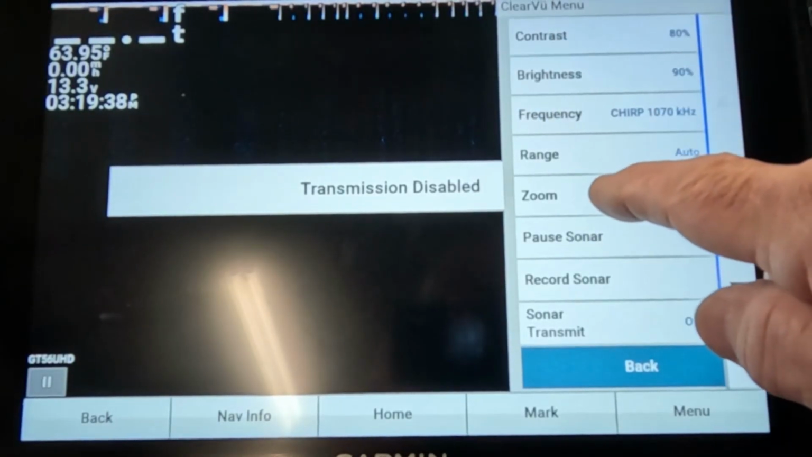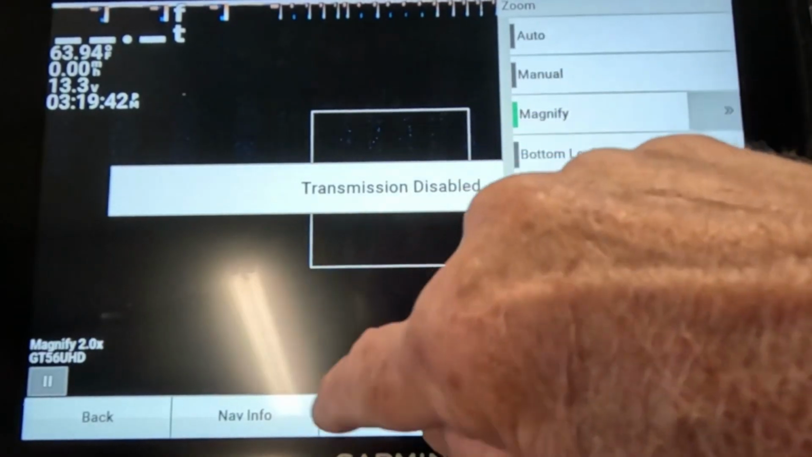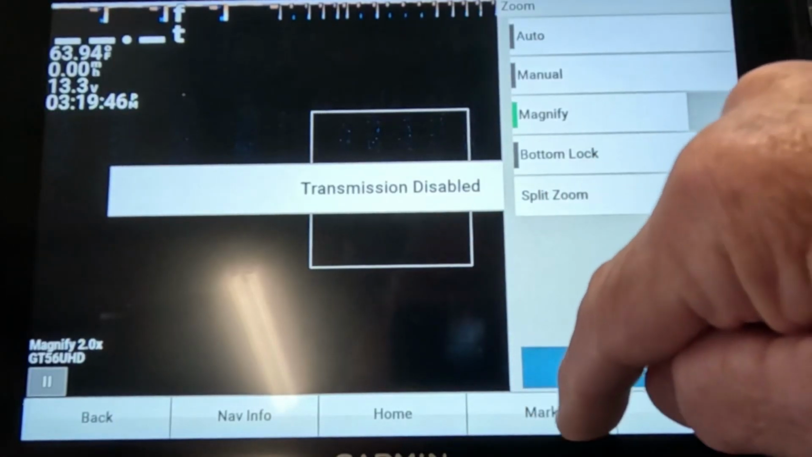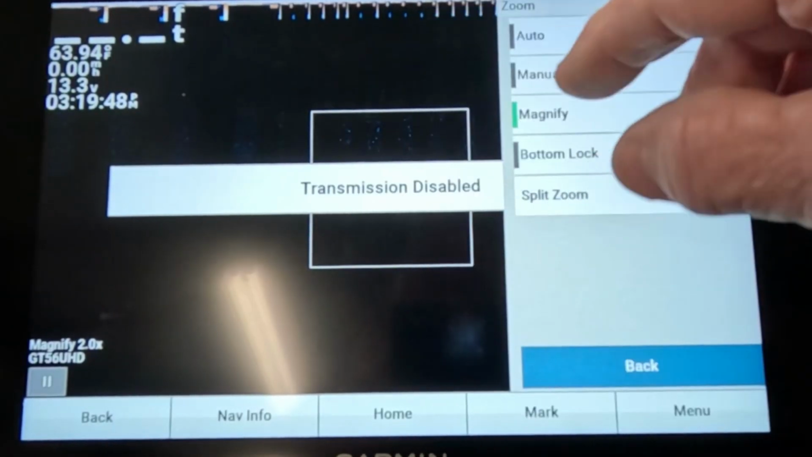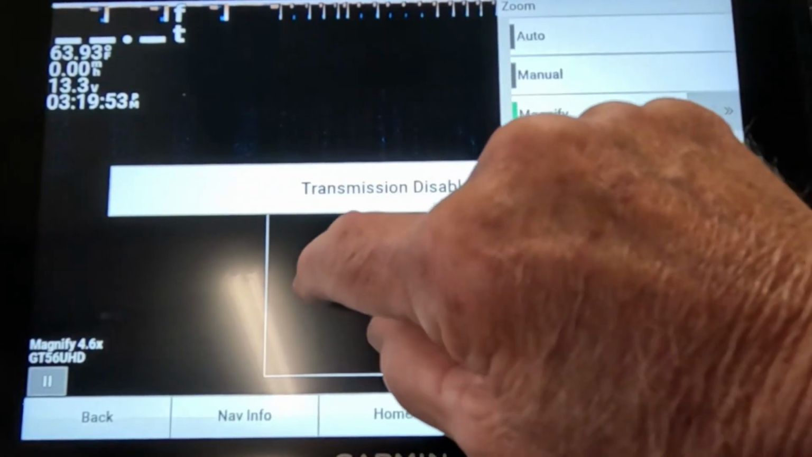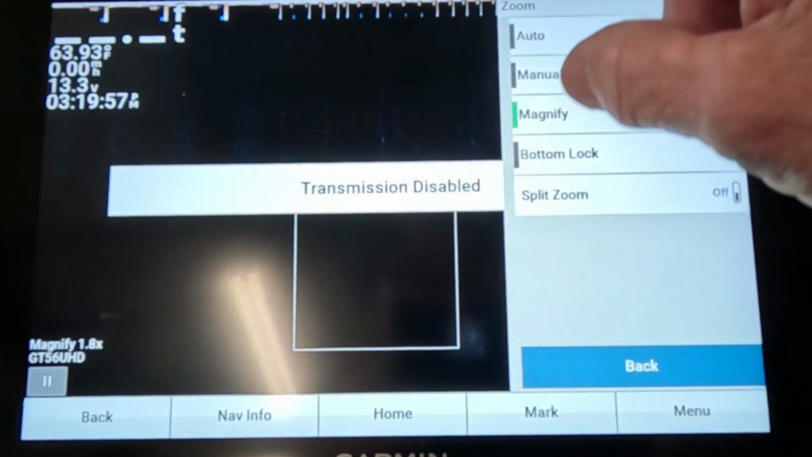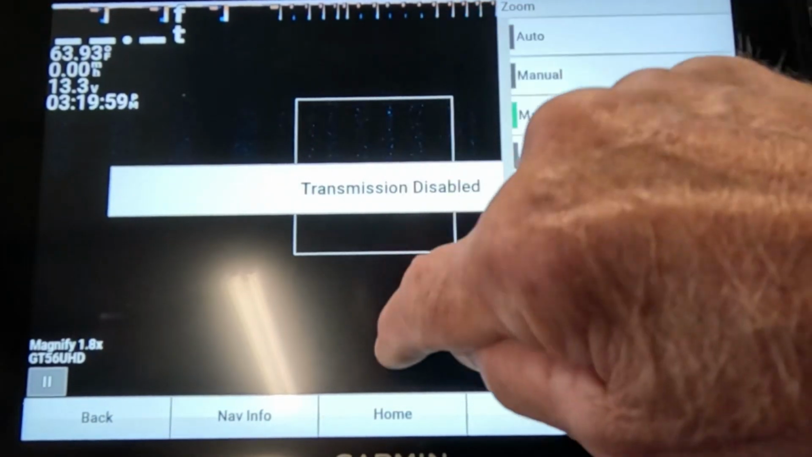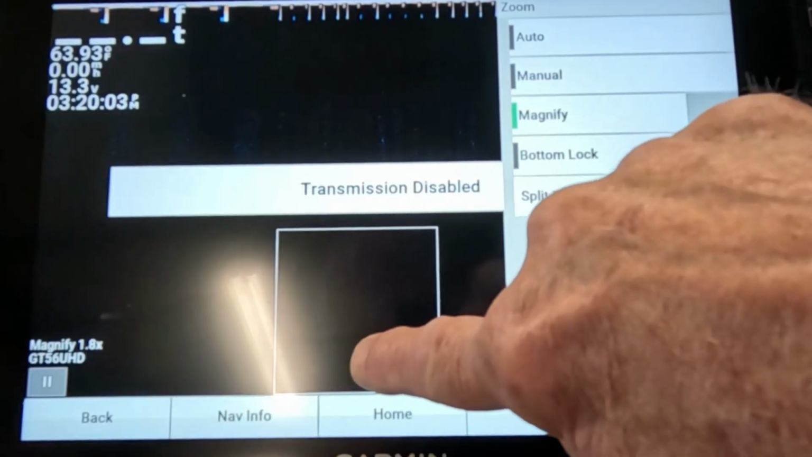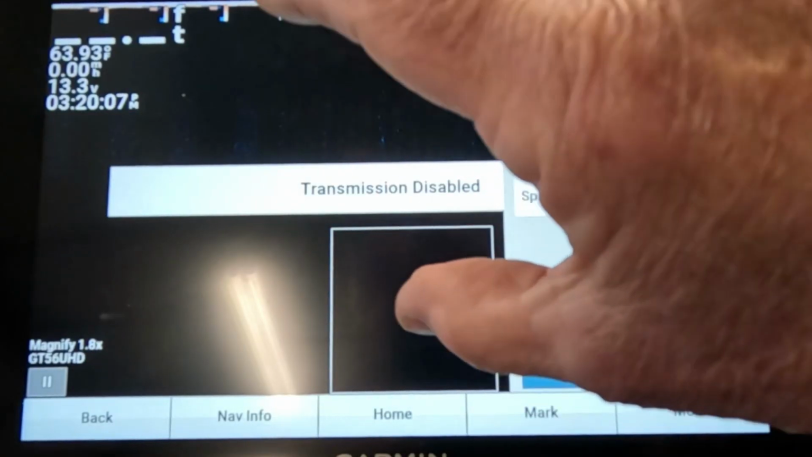So zoom, now I like my zoom turned on again. So we put it on magnify, because down image is going to show you a real sharp view of the bottom and fish and treetops and all. You can pinch zoom. You can see that right there. You can zoom it in more, or you can zoom it in smaller, just like on your phone. And say there's something on the bottom right here you want to look at, you can move that box down there with your finger and put it right on it. Zoom in real good and tight, and you can see exactly what it is.